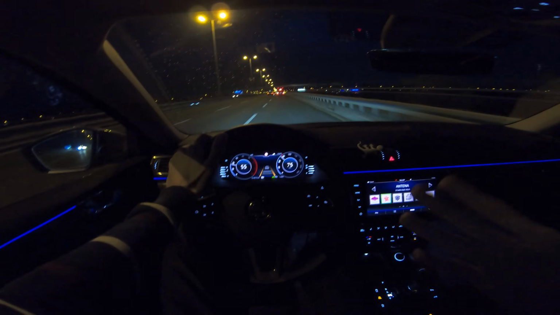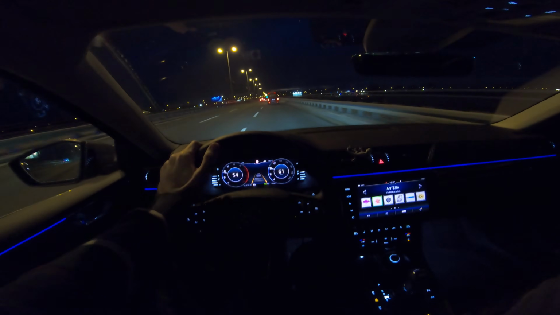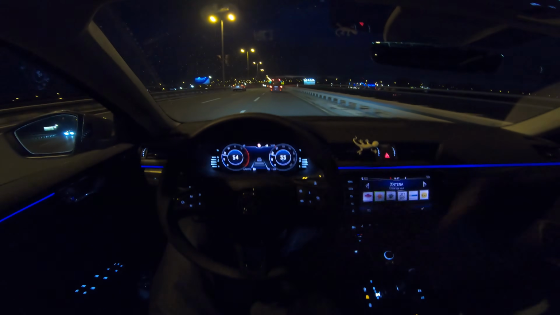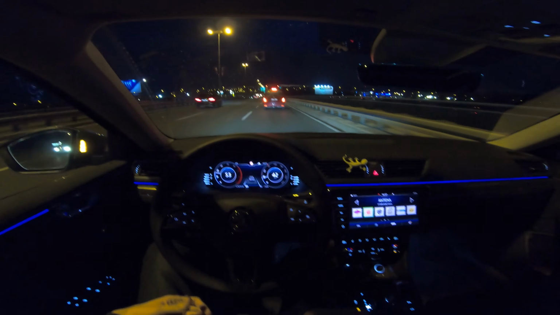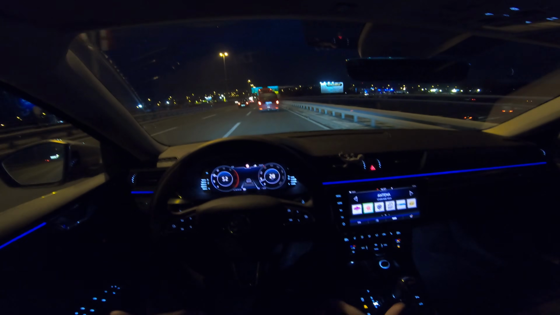Now not so much, because I would just press the accelerator pedal more to go faster, but at first it felt like it was a little bit slow, but on higher speeds it's definitely fast. So I guess it depends on your driving style, and you need to get used to the car, but you can definitely take off fast.